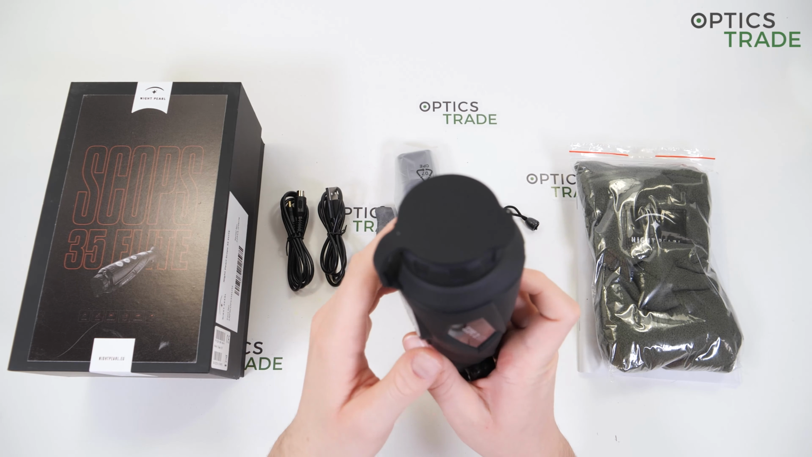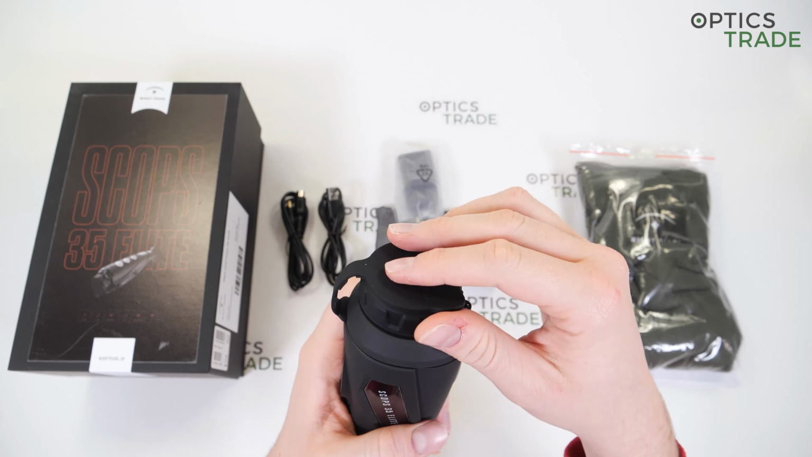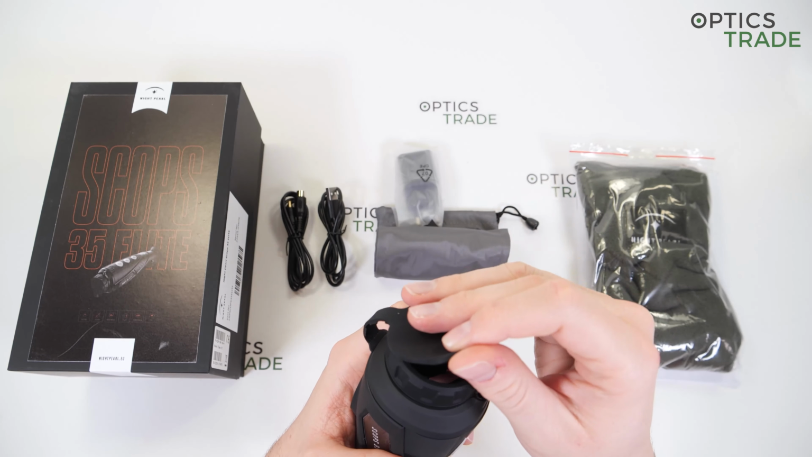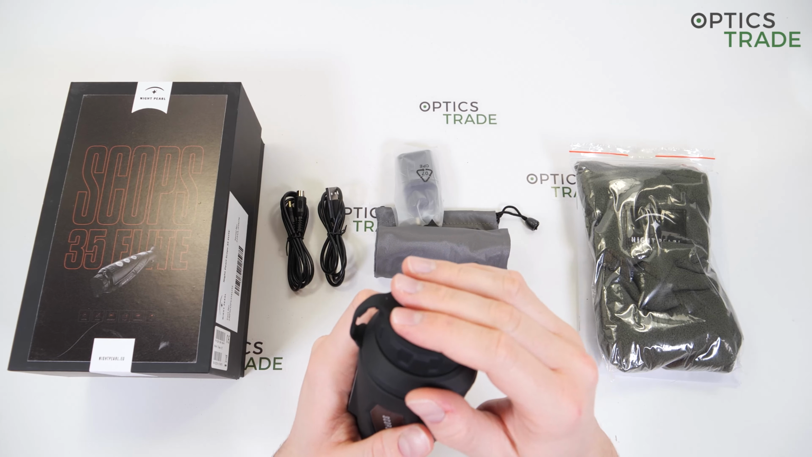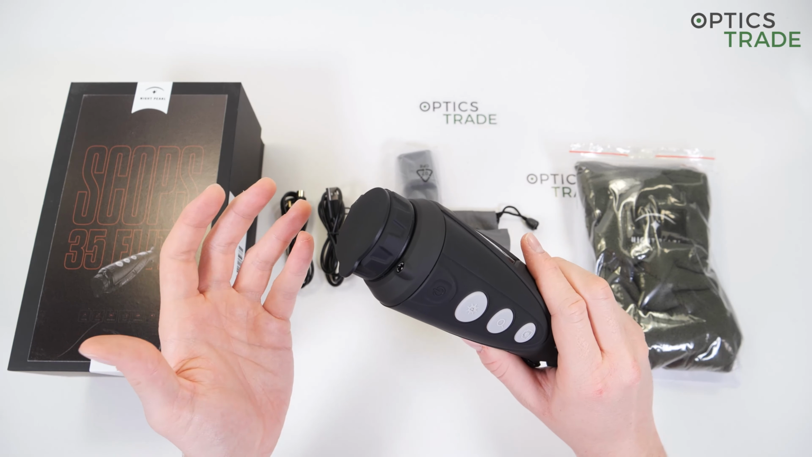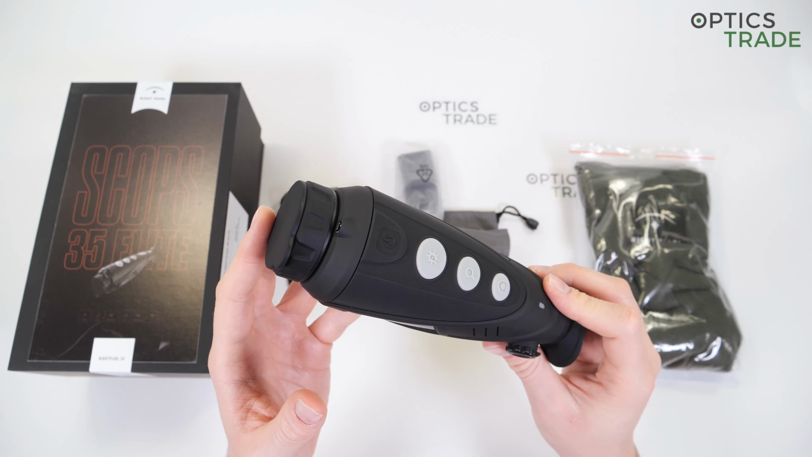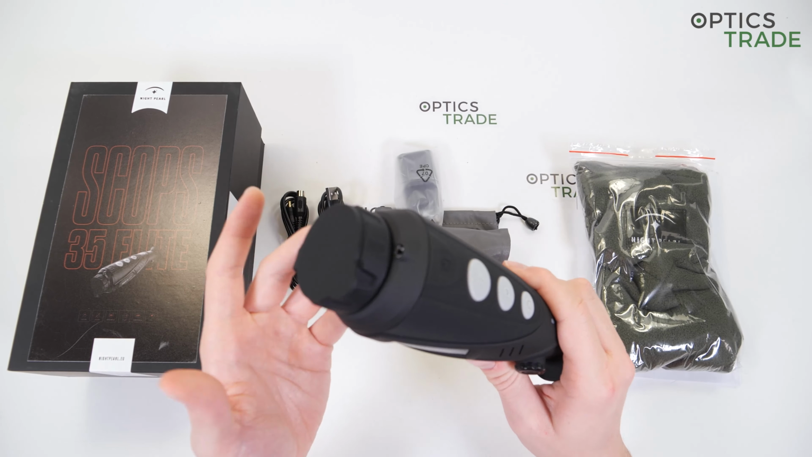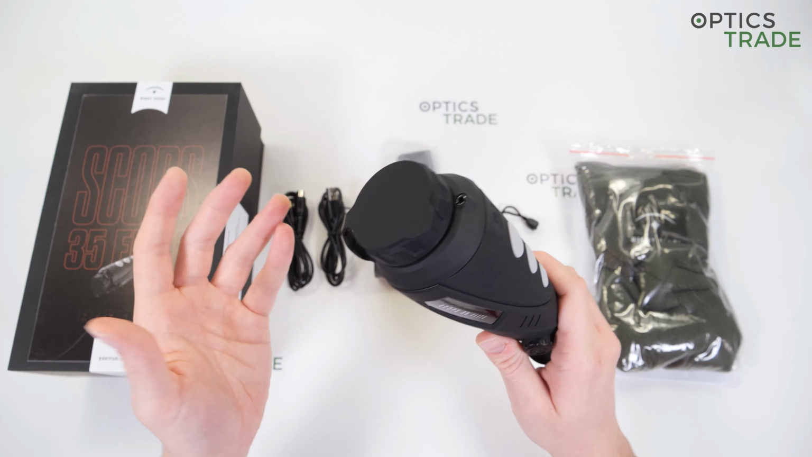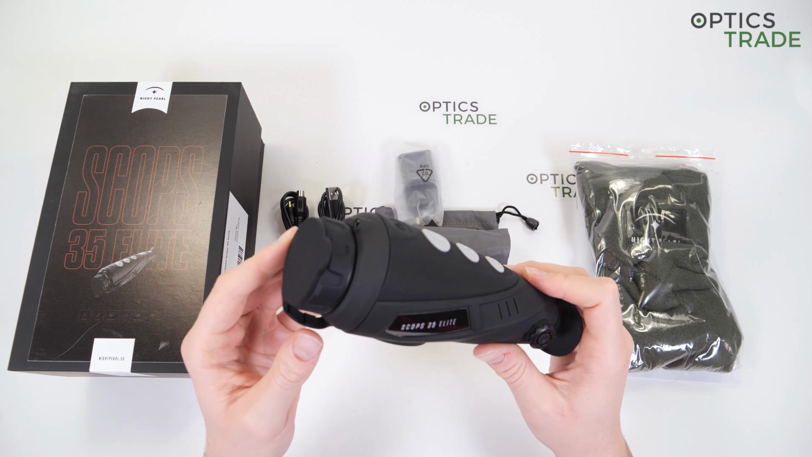It has a narrower field of view than the more expensive 35 Max II model, which has a lens of the same diameter. Also, the magnification range is a little bit different. The base is 3.5 times, and then with 2 times and 4 times digital zoom, you can increase the magnification all the way up to 14 times. At a higher magnification, of course, you have a lower field of view, but detection and recognition is a little bit improved.